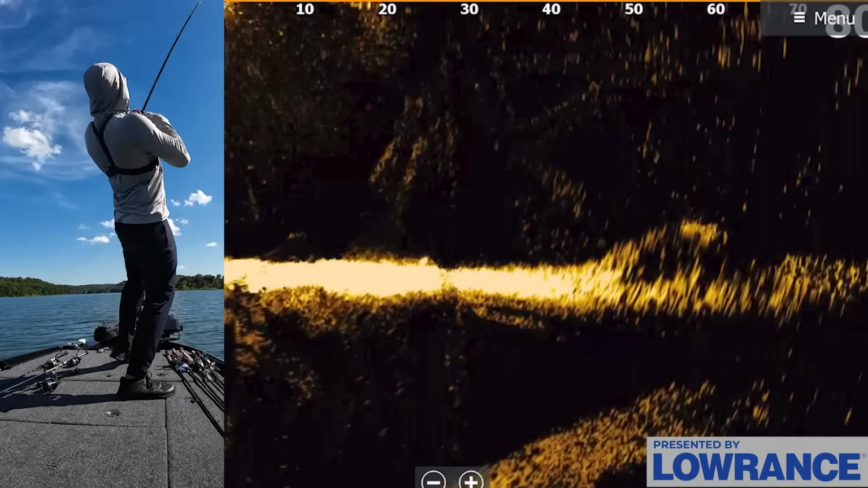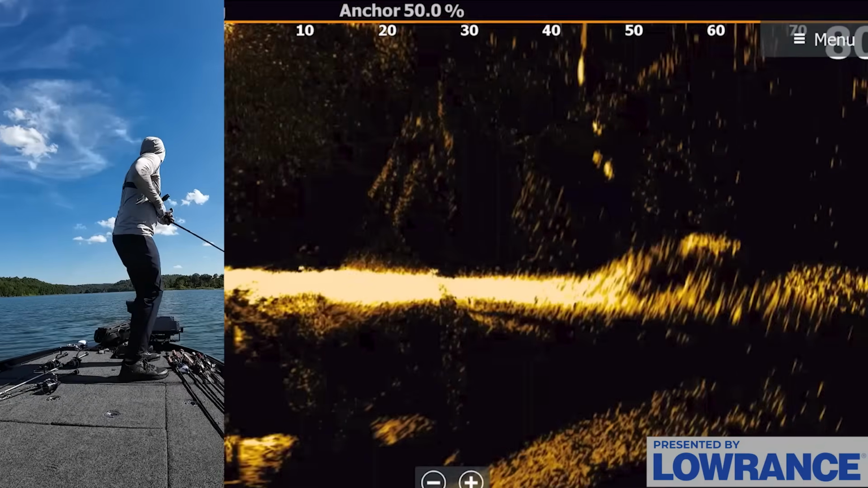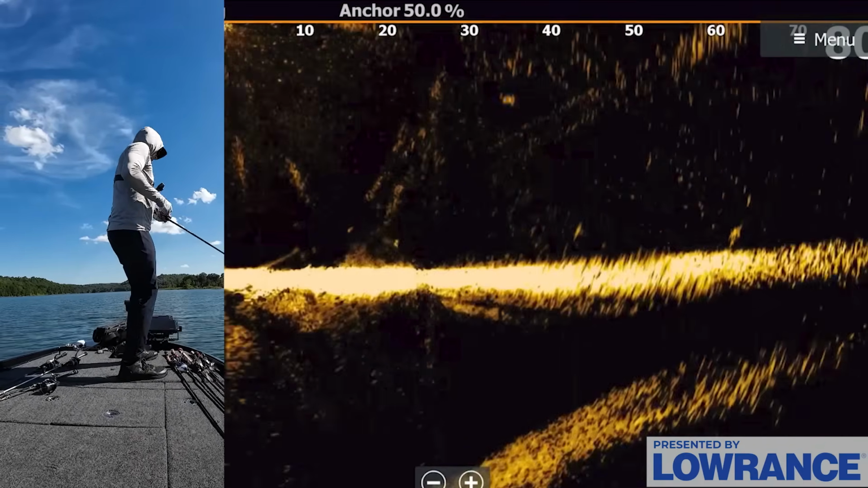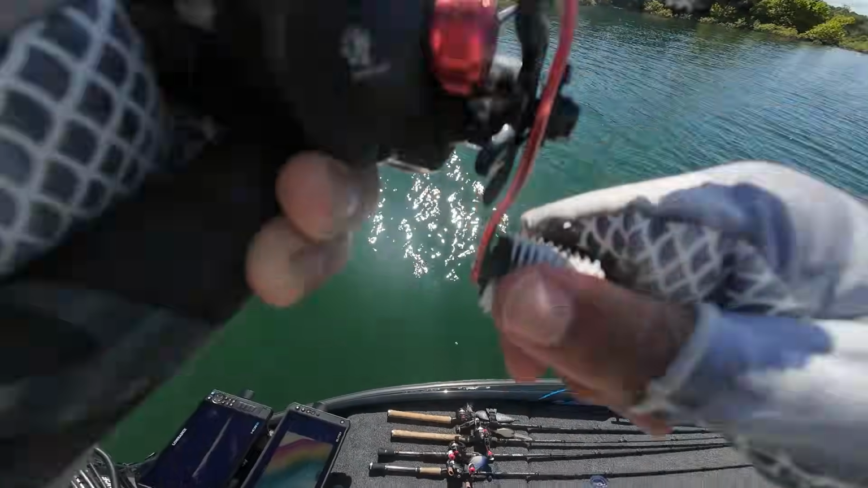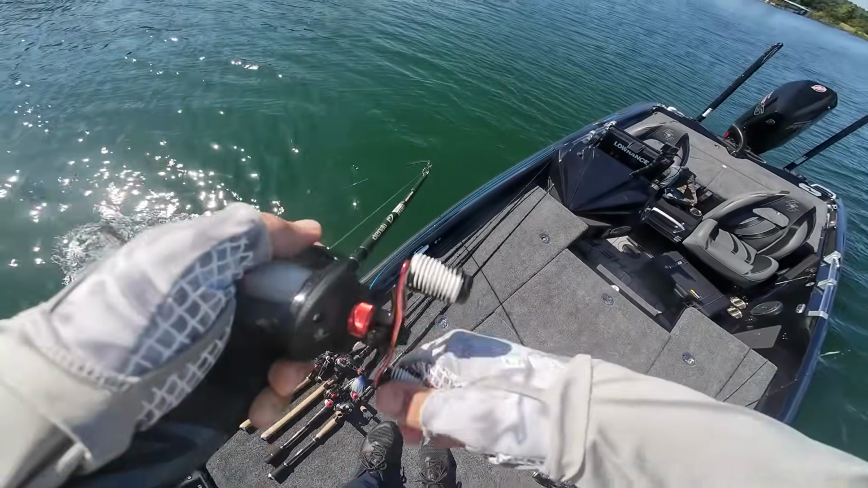Got a good one. This rocky spot up here. How big is this fish? It feels really good. Oh my gosh. Could be a smallie, I don't really know. Off of a Google Earth waypoint here. That's a big smallie again. My goodness, they are all over these rock piles.